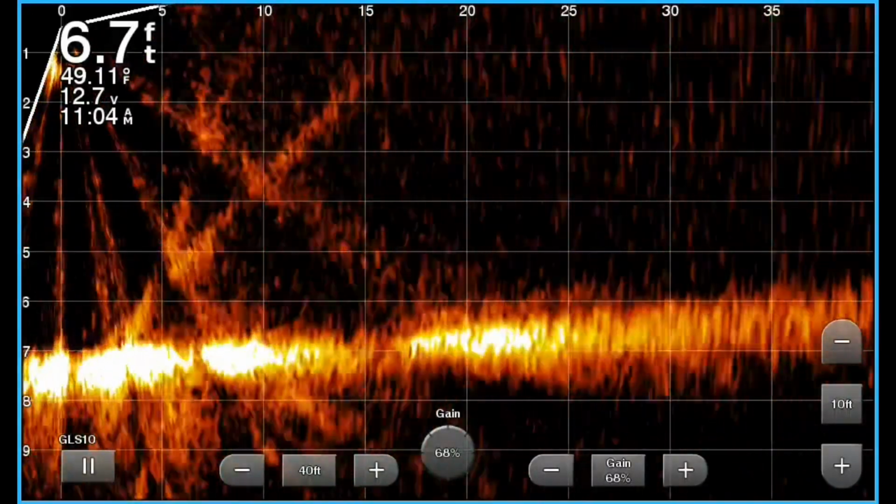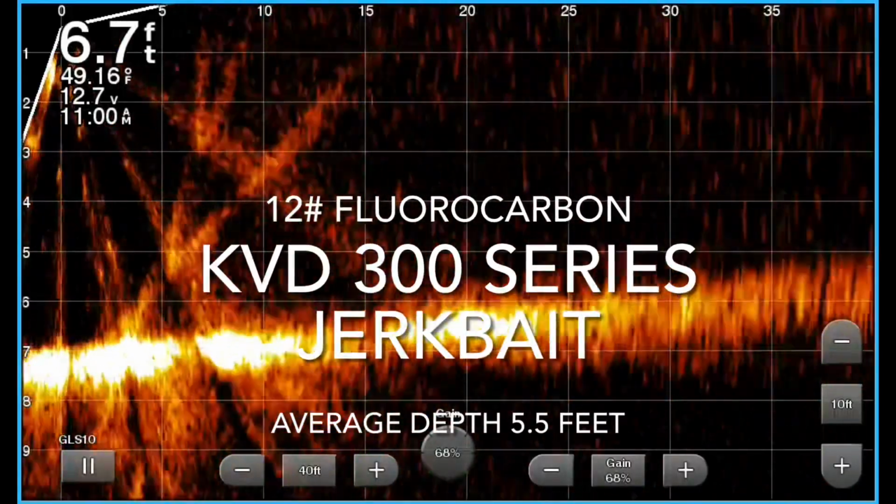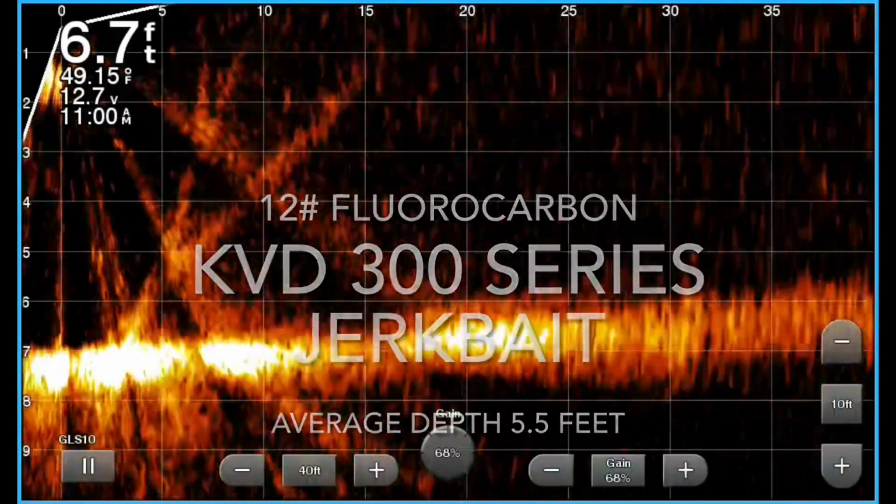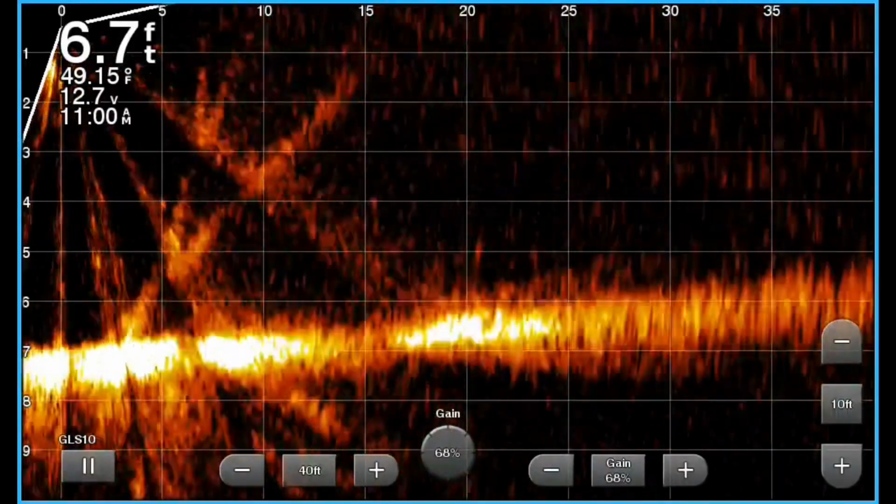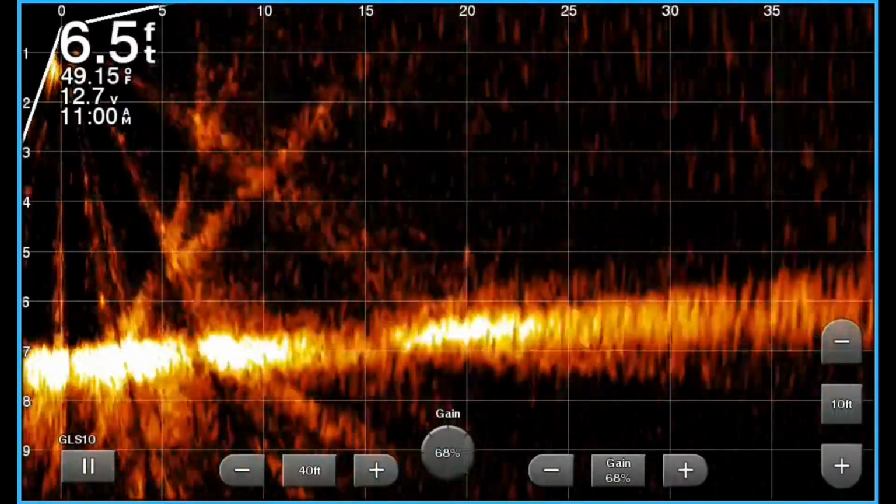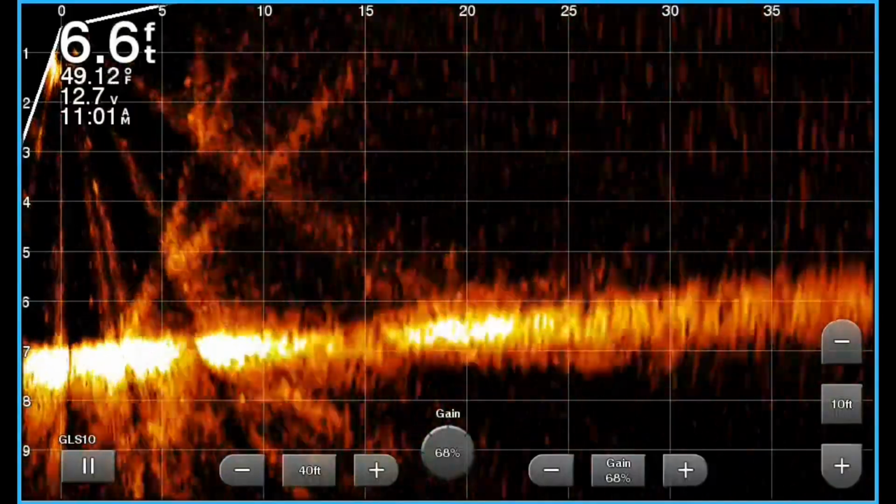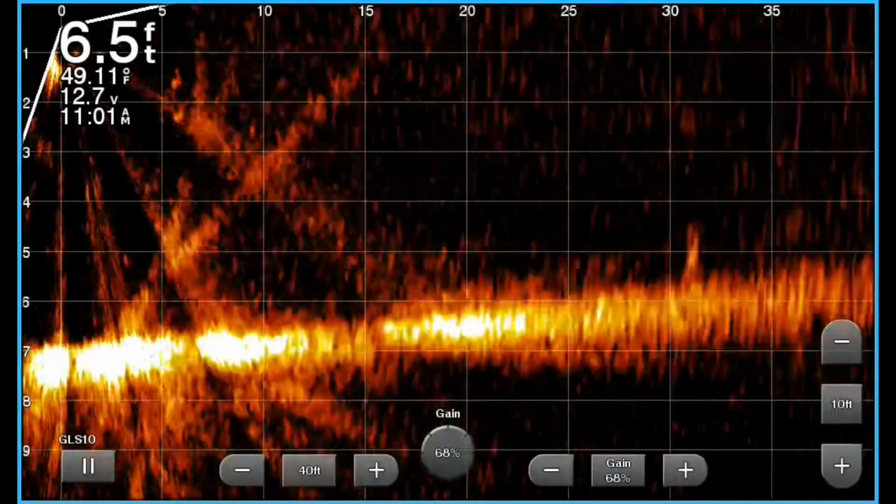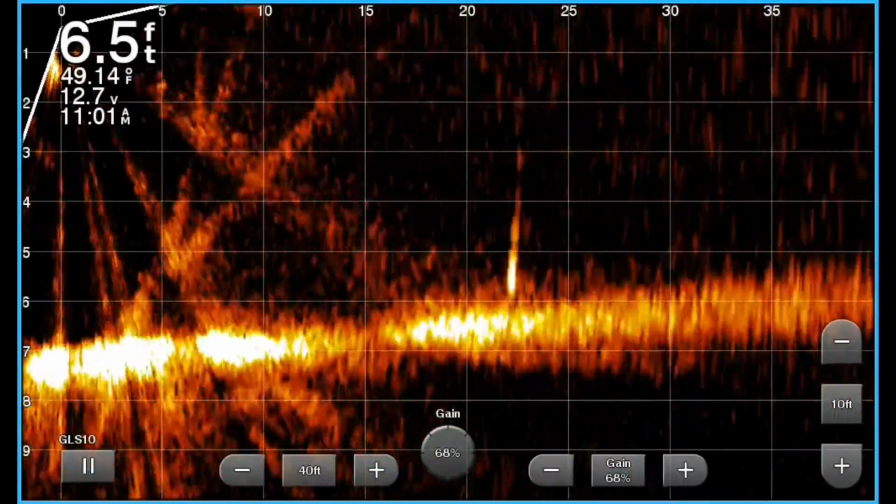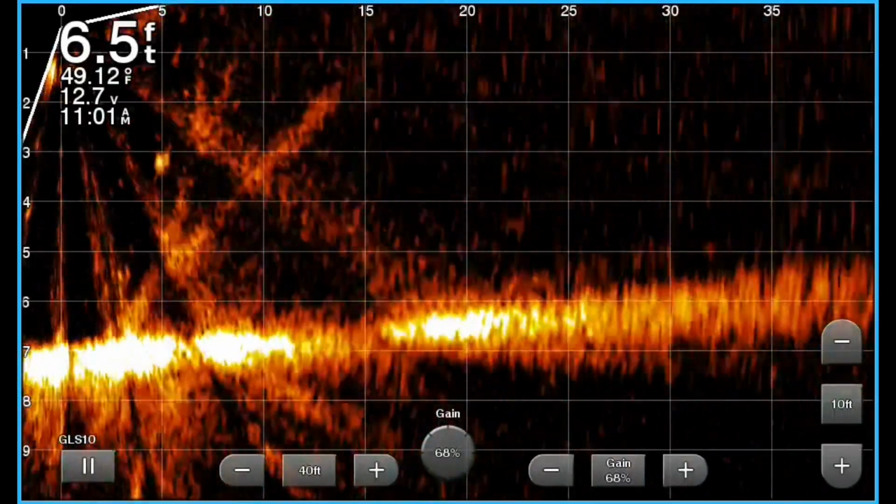Now we're going to switch over to the 12 pound fluorocarbon. Same jerkbait, same rod, same reel. Not that the reel really matters that much on this one. And you'll really be able to tell the difference in this. It may just be a foot and a half, but I think it's enough. There it comes right there, coming in at 5.5 foot there. See it real good.